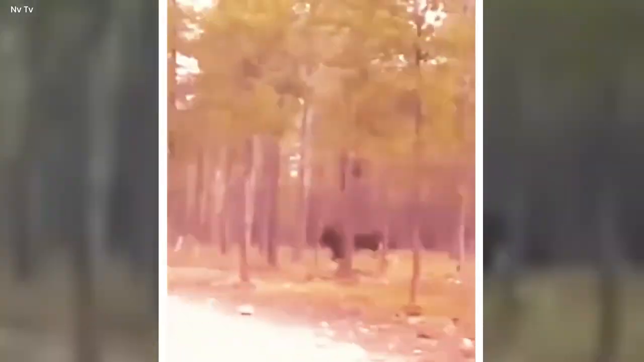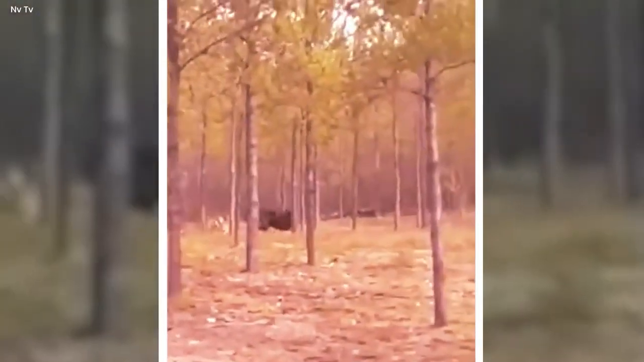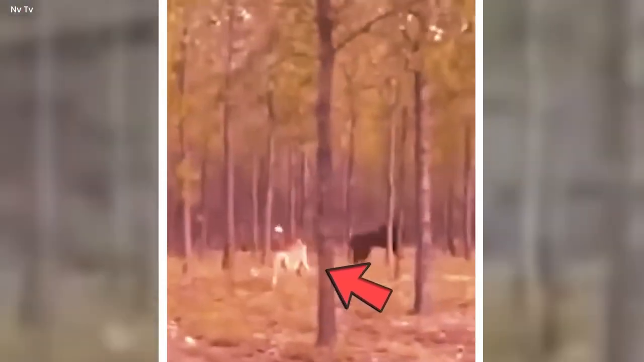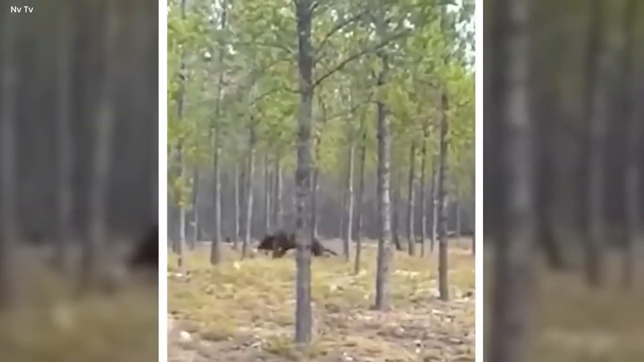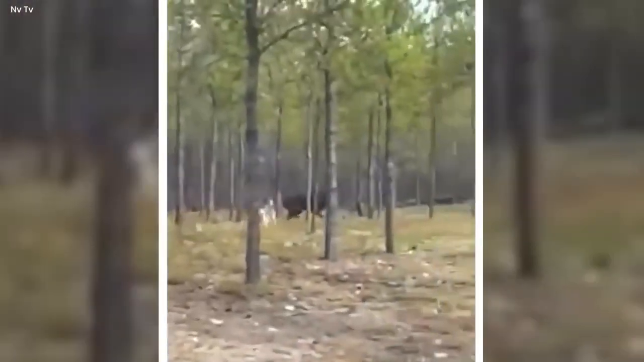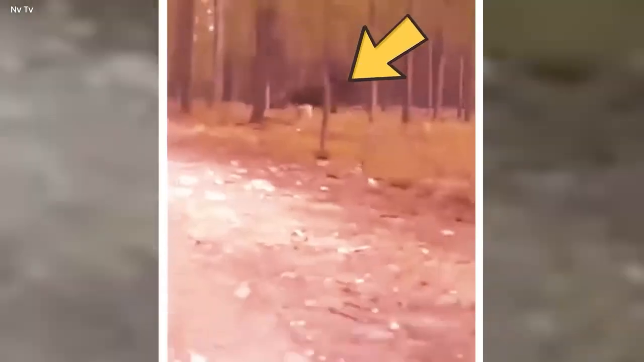The wolf looked really scary, and it was chasing a nearby dog with great curiosity. As the video went on, things got even scarier. A large white-brown dog suddenly showed up and attacked the wolf. But here's the surprise. The wolf fought back and roared even louder at the dog.